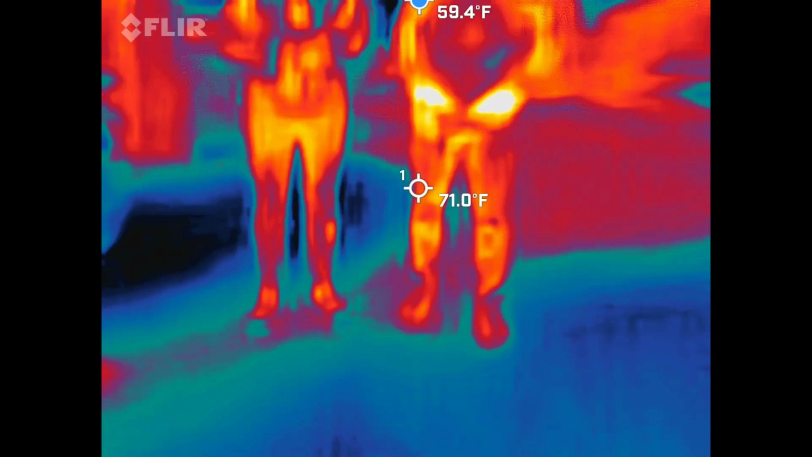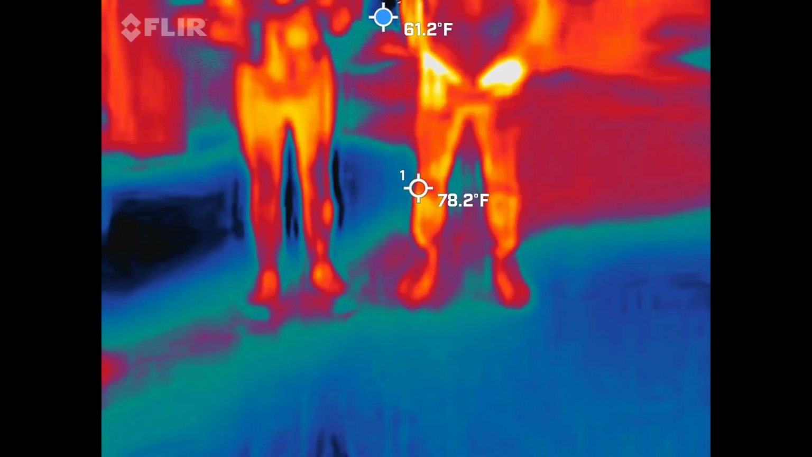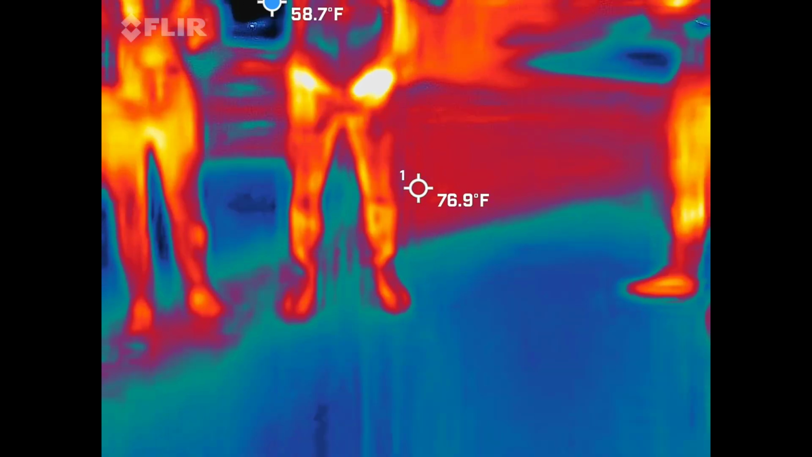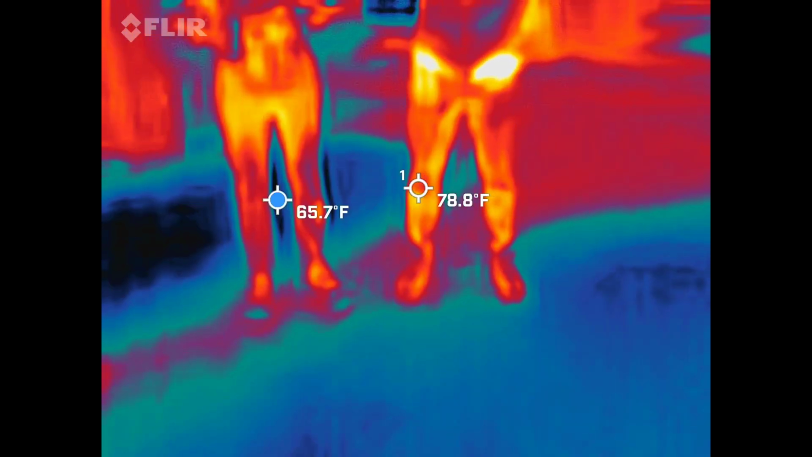11.5. 11.5, 9.1, and 7.1. Got it. Am I wrong on the 9? You said it was 7.3, 9.1. 7.1, 9.1, 11.5. Got it. I'll write those down in a second.